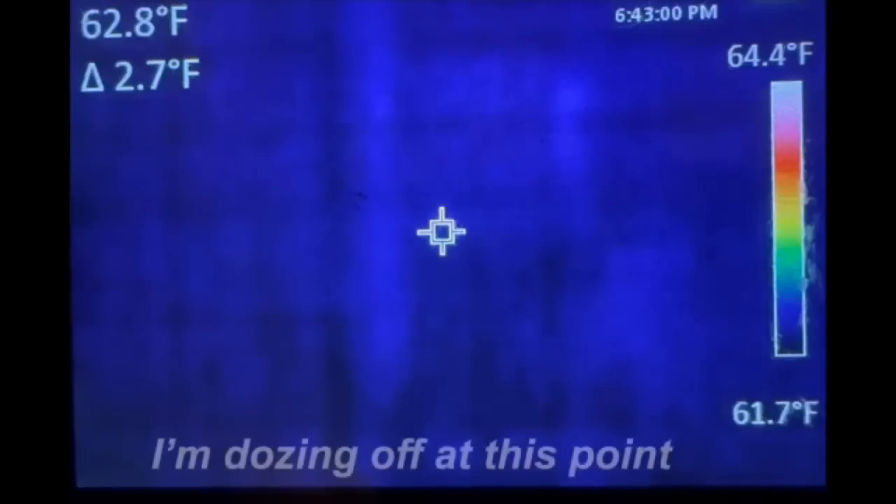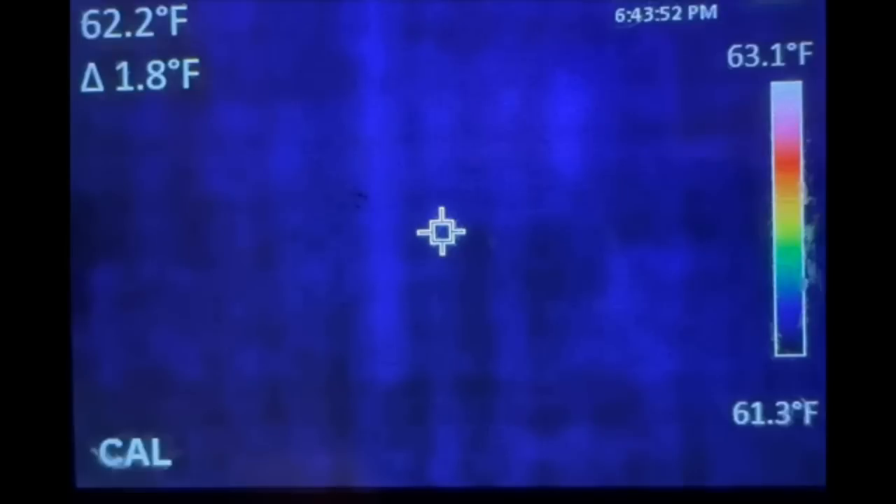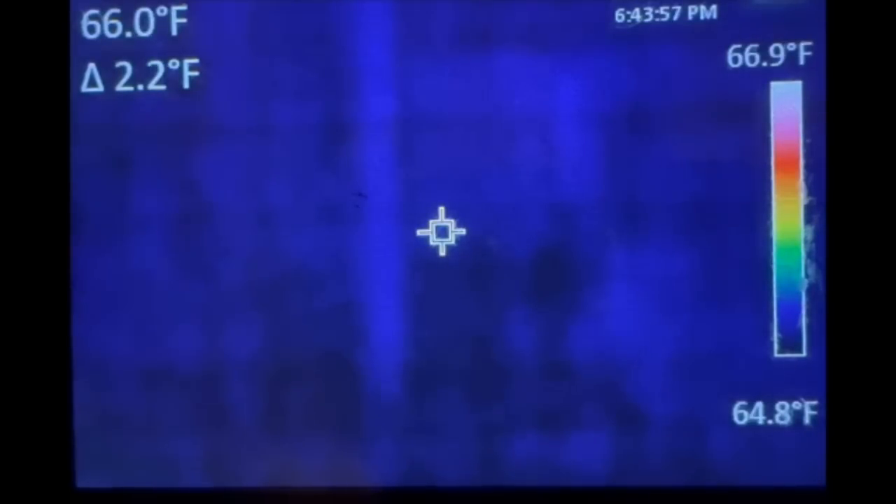And also, she says, I'm dozing off at this point at 6:43. The time is in the top right-hand corner. This will make sense later because, well, if you haven't spotted it already, the timeline on the thermal camera don't make much sense. Here it comes, ladies and gentlemen, the moment of truth.